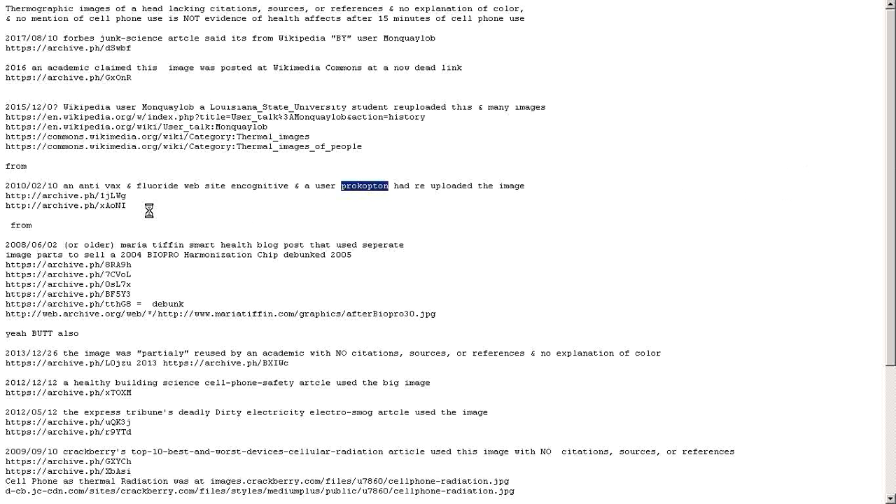And he claimed he got it from Maria Tiffin on an article called Smart Health, and it's a blog post that used a separated version of the image to sell a 2004 BIOPRO Harmonizer chip that was debunked a year later, and the company was essentially a pyramid scheme. That's that image. That's it.